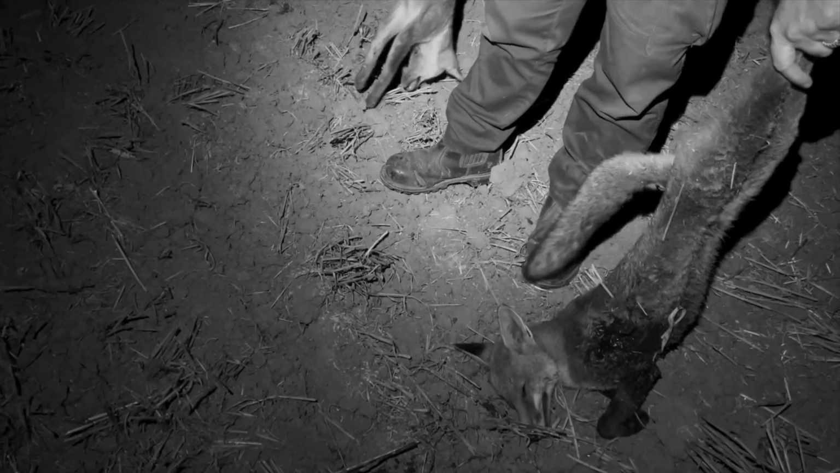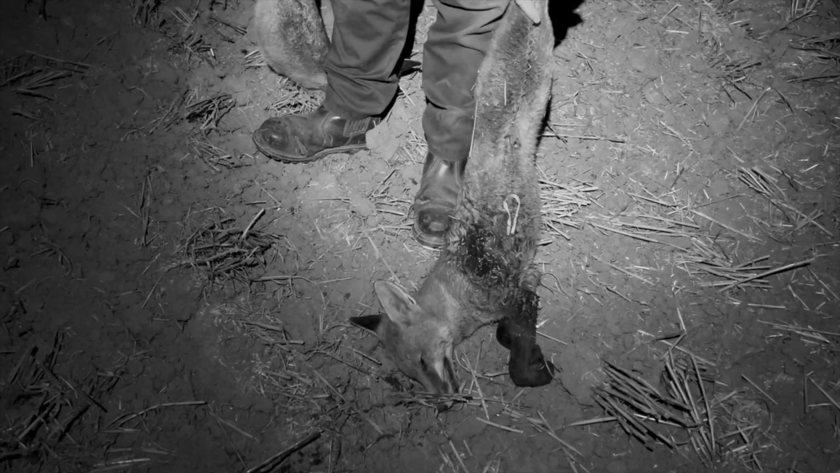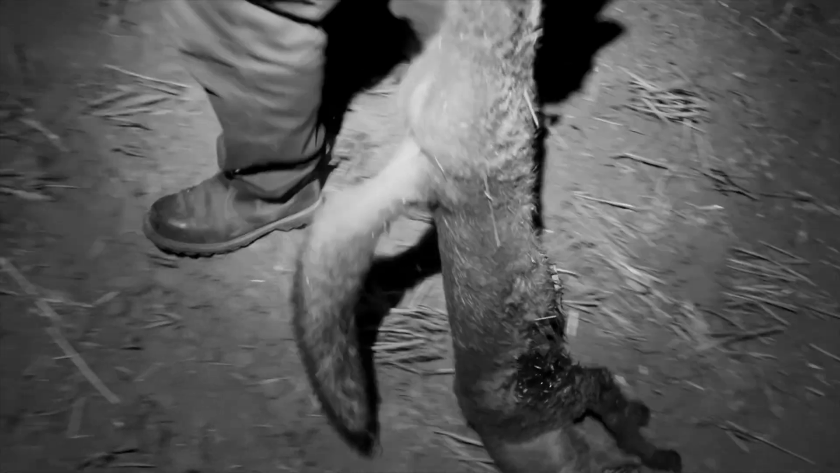Good size though, aren't they? Oh, he's a big one, isn't he? Yeah. It's like that other one earlier. Look at that. How did that run? It's not possible, is it? Yeah. Oh well.